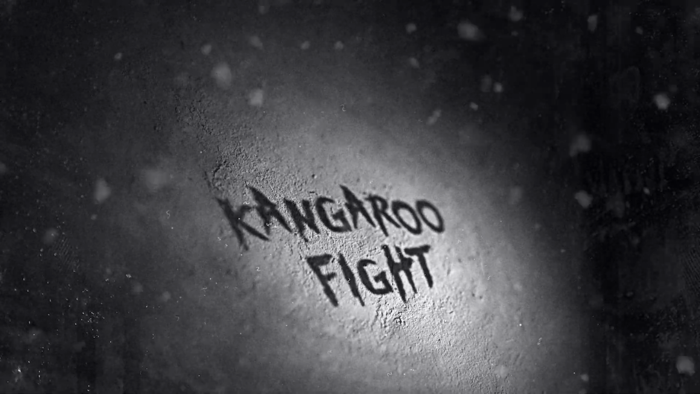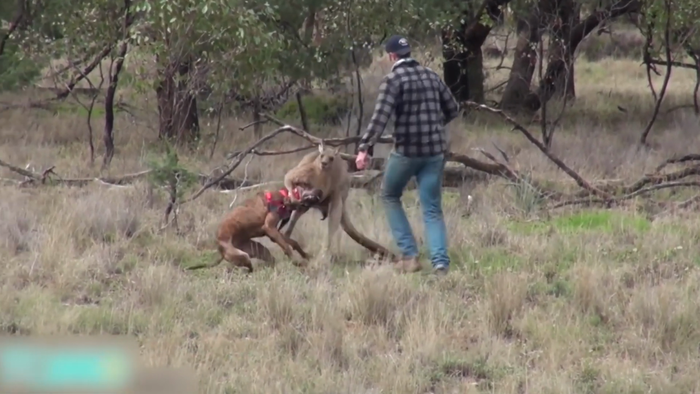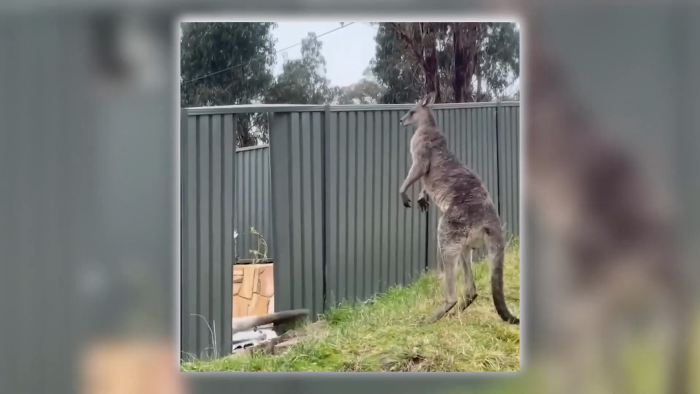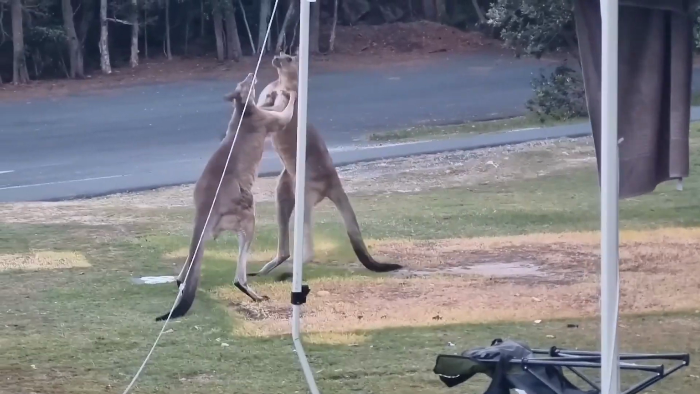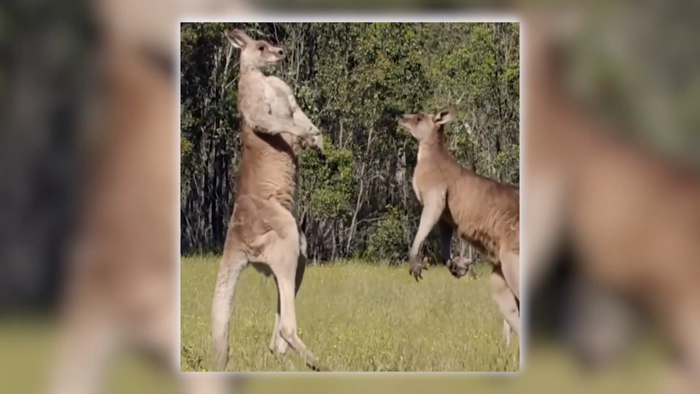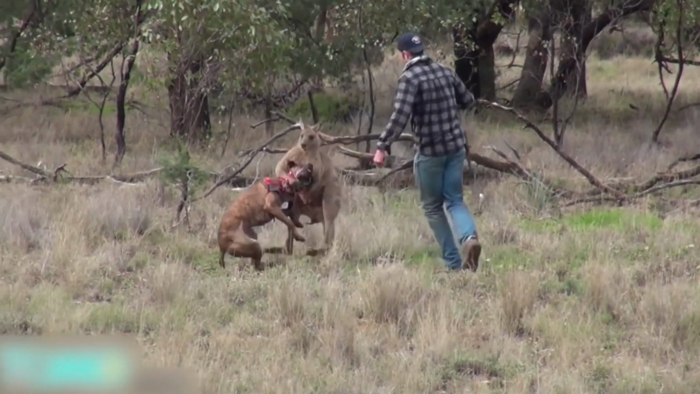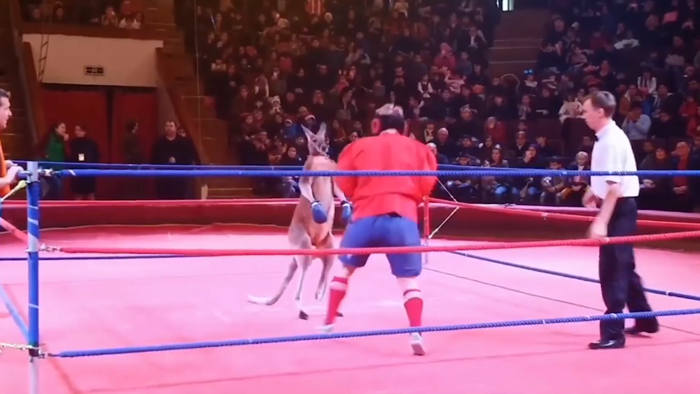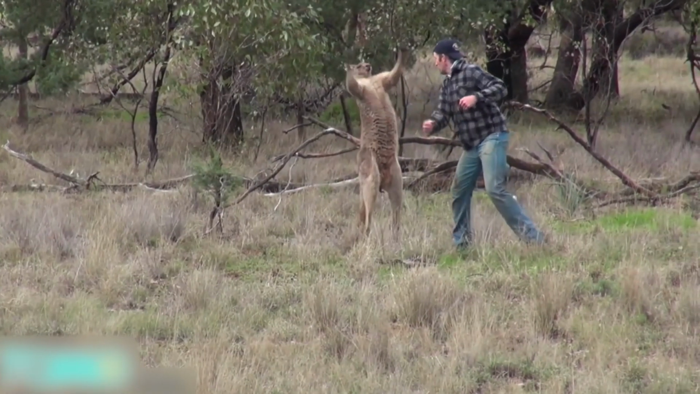Kangaroo fight. While online platforms often feature viral videos of human fights, it's indeed a rarity to come across footage of kangaroos engaged in a squabble. The intrigue lies in the unusual scenario captured by a trail camera, where these two marsupials were observed sparring in a manner reminiscent of top fighters in the Forest Ultimate Fighting Championship. For those unfamiliar, the FUFC is a playful reference to the more familiar Ultimate Fighting Championship, UFC.